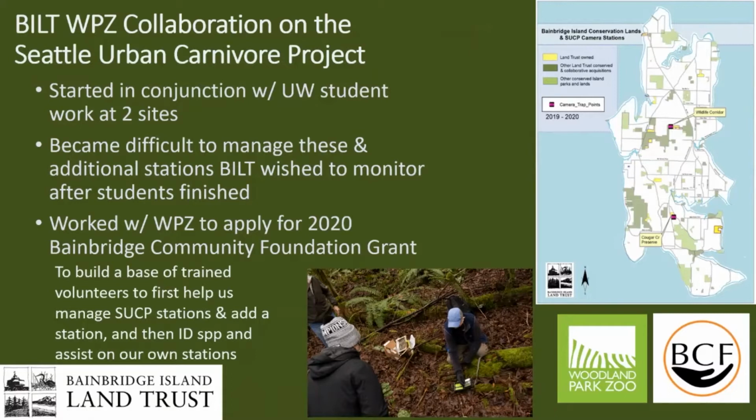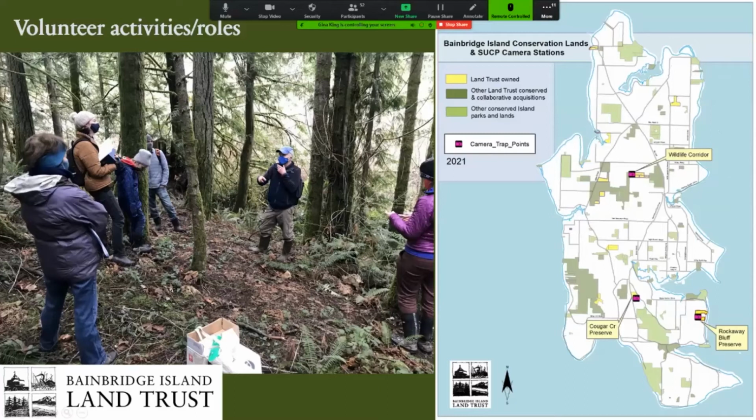So that is a grant to help us build a base of trained volunteers to help us manage those Seattle Urban Carnivore stations, add another station to that effort, and then to help us to identify the species that we're getting on those photos and assist on some of our own stations on our properties, like I talked about earlier, where we put more cameras to learn about what's on our particular properties. And we're fortunate enough to secure that grant. So I'm gonna let Matt take over and talk a little bit about the volunteers there.